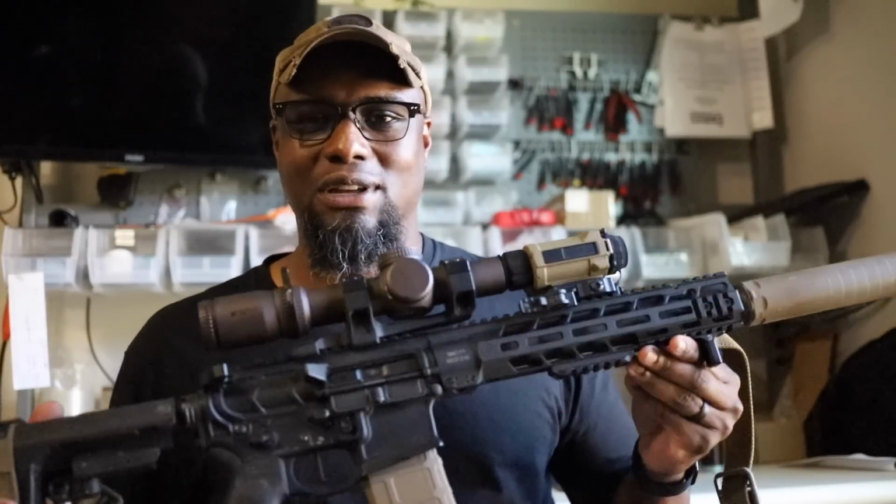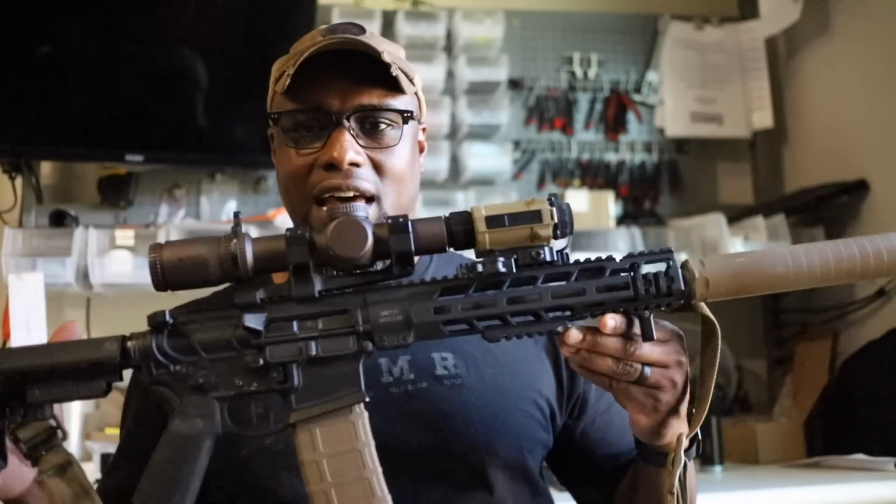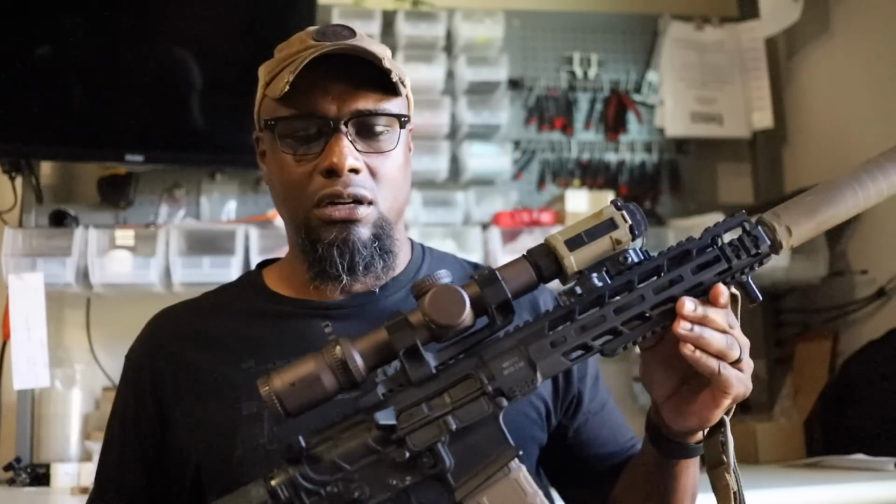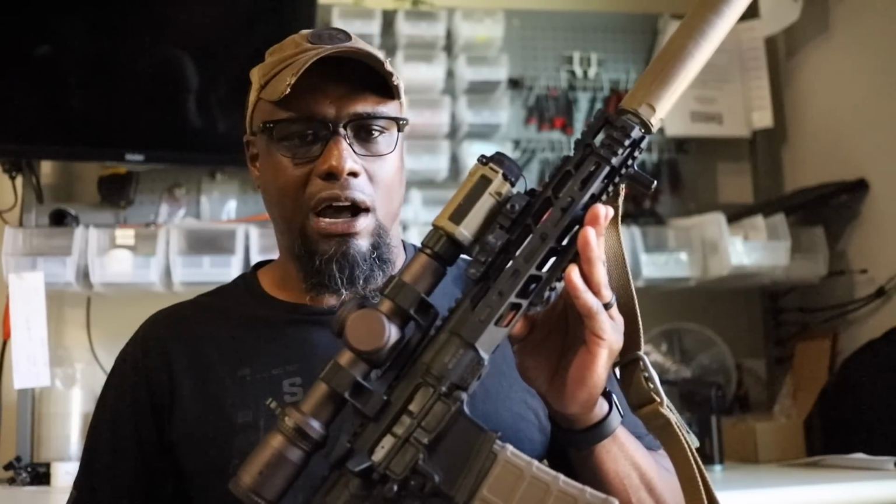All right, I'm gonna be looking back and forth here. Hopefully this thing's in focus. But what we have here, guys, is the PWS MK111. So that MK111 stands for 11-inch barrel. That's a piston-driven 223. Also, you're able to shoot 5.56.